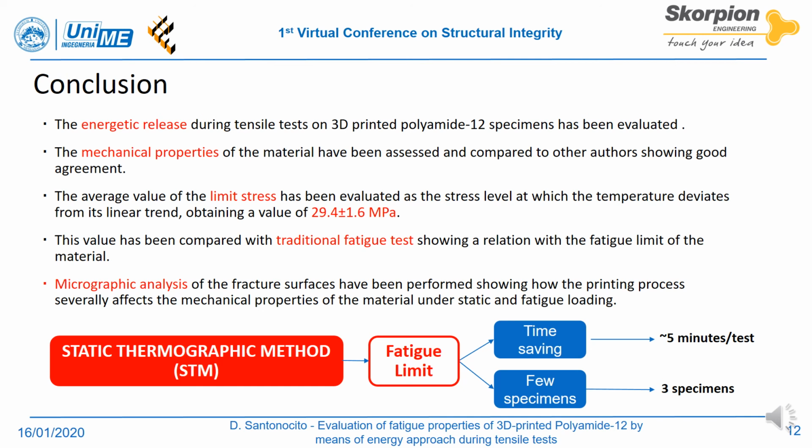Micrographic analysis of the fracture surfaces has been performed showing how the printing process severely affects the mechanical properties of the material under static and fatigue loading. The static thermographic method could be adopted in a rapid prototyping process as a fast test procedure able to predict the fatigue properties of the material from a conventional static test in a very short amount of time, 5 minutes per test, and with a limited number of specimens, even a few specimens.